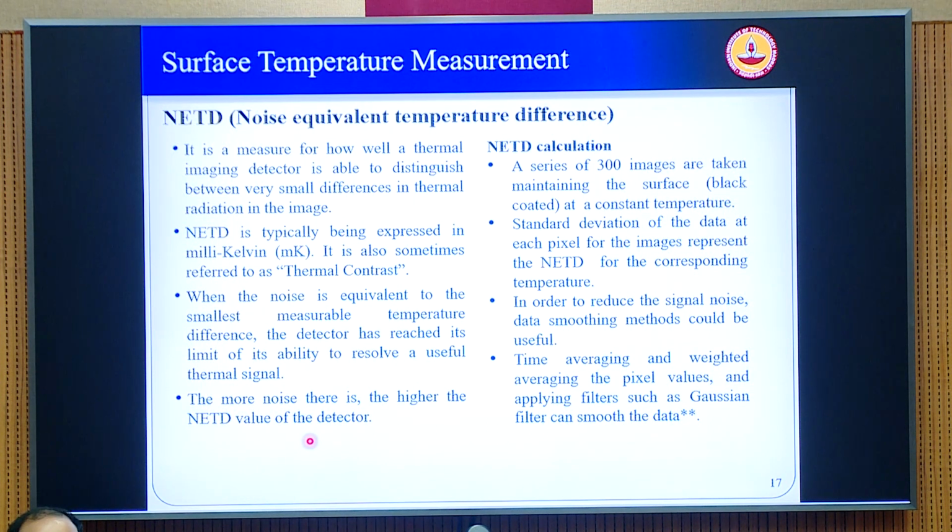That means you are trying to separate the signal from the noise. If the camera is very highly sensitive, that means the minimum temperature difference with which it can detect is as small as possible, then it can have a good thermal contrast. That means you can see the object clearly from the surrounding background or the noise. So this is called NETD, and if the NETD of the detector is as low as possible, that means the sensitivity is very high. Usually the manufacturer gives you a value of NETD as good as 20 or 30 millikelvin.